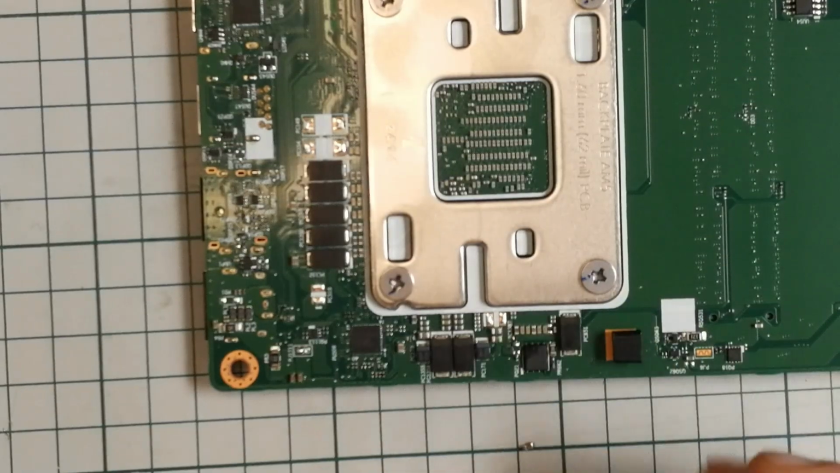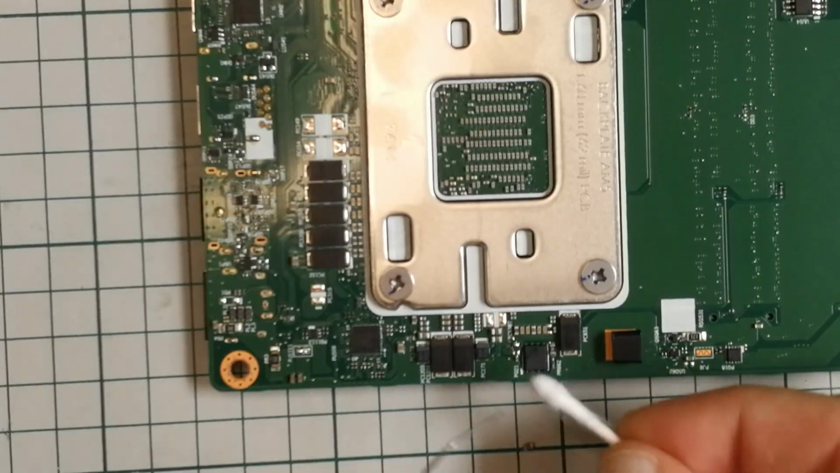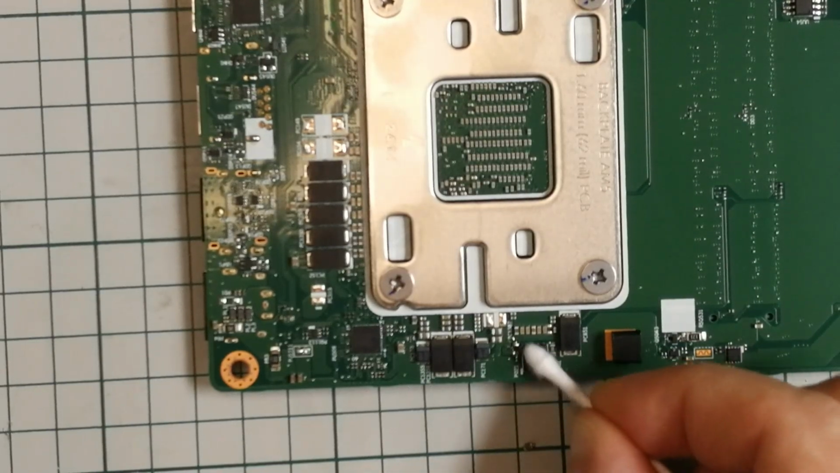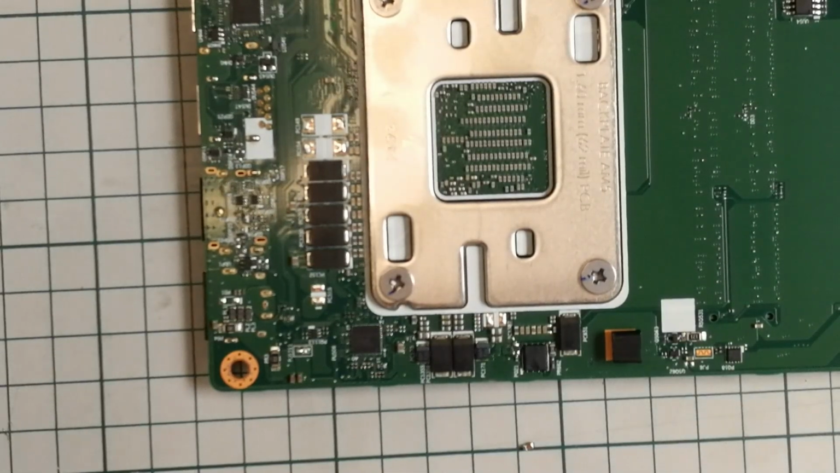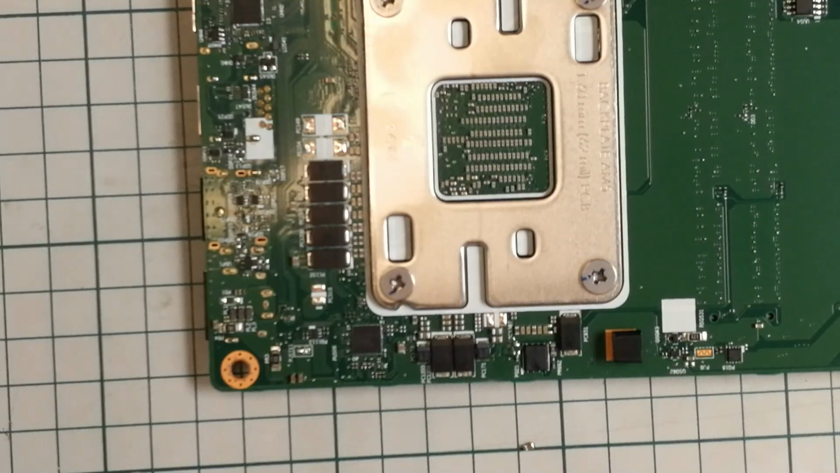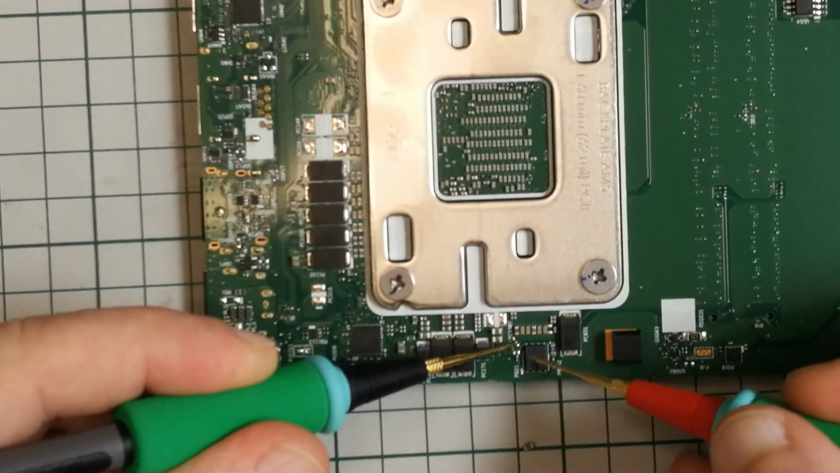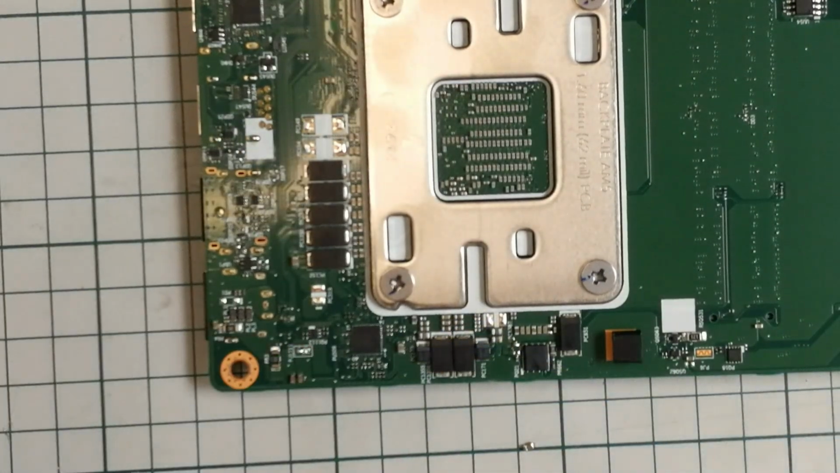Yeah, I will have to clean that further up a bit with the soldering iron. But I can't see. Let's see if we can still measure those points there. I don't think I broke a pad or something. The capacitor didn't come off quite so easily. Yeah, we have some resistance there, so all good.